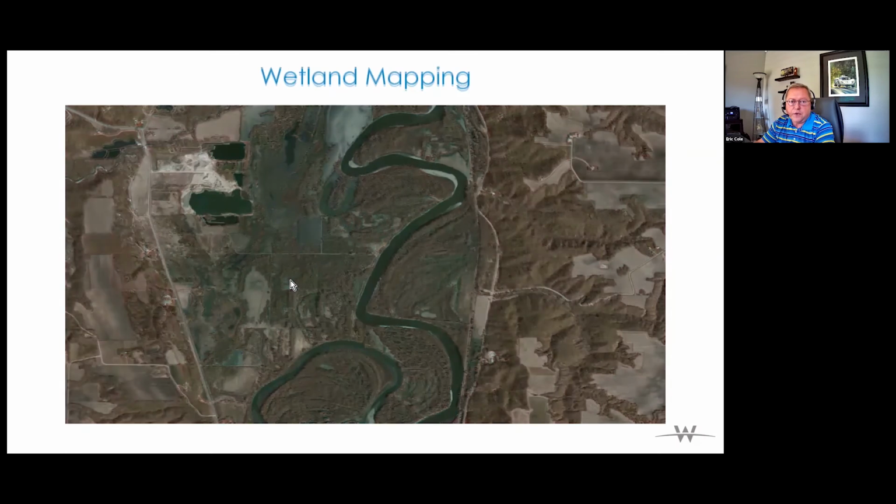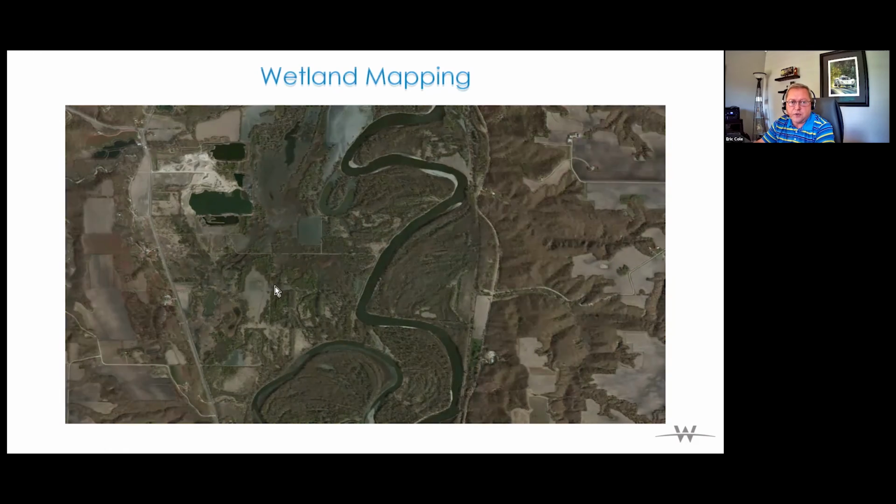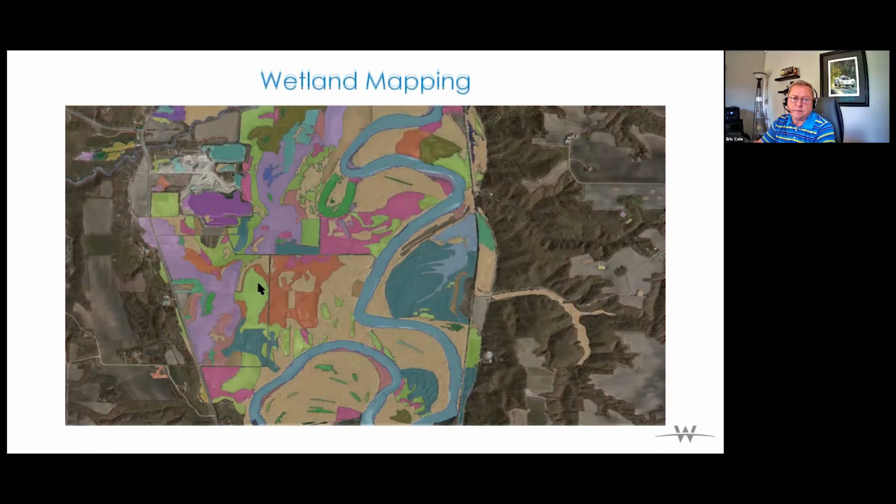When you go look at this ortho, there's a lot of areas where you see water, but a lot of areas where you really can't see it either. But when you go to the color infrared, you can clearly see a difference. Water stands out much more than it does on the ortho image itself. And then we can use that information to classify the different wetland types.